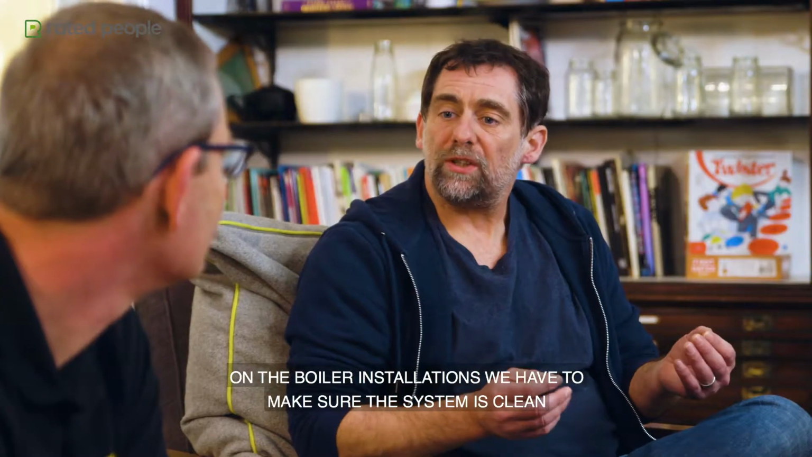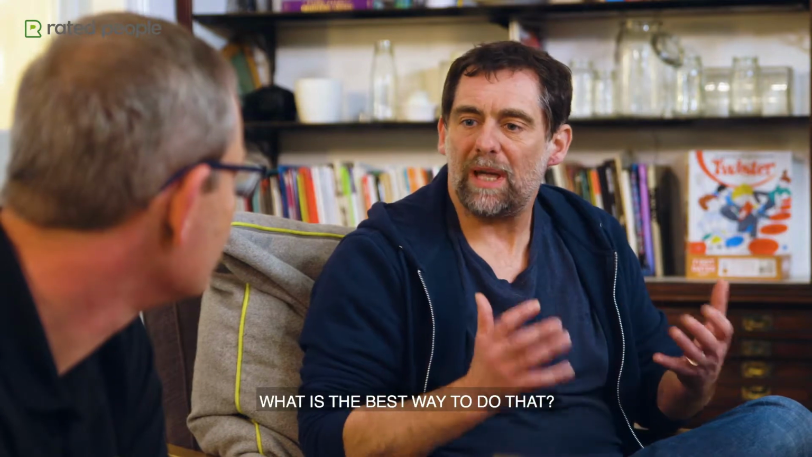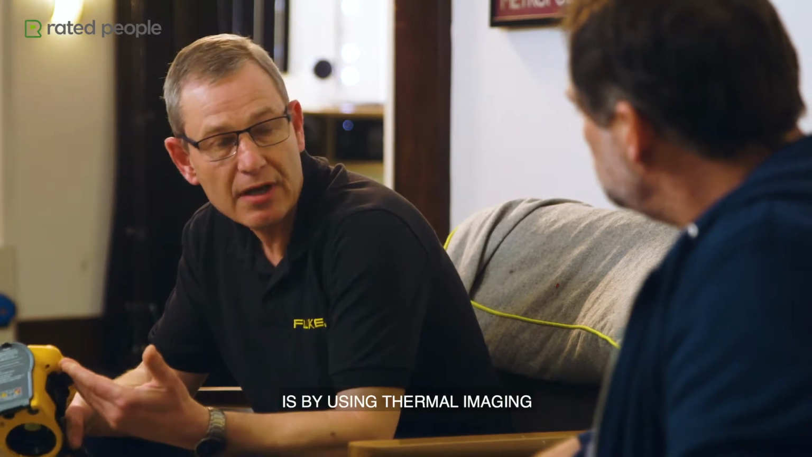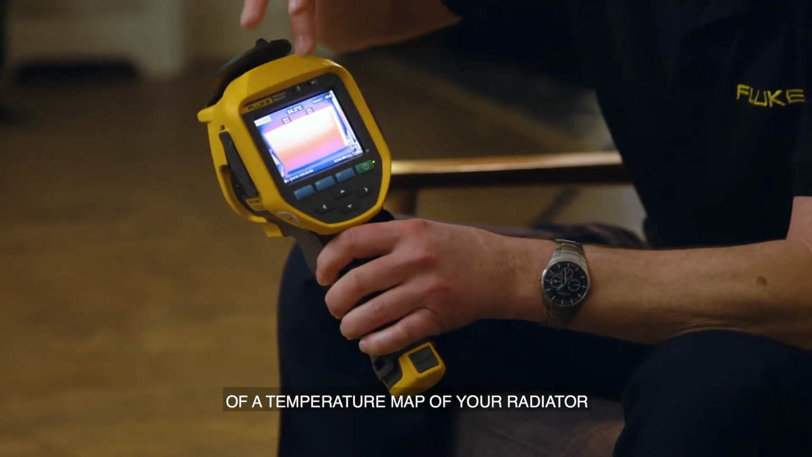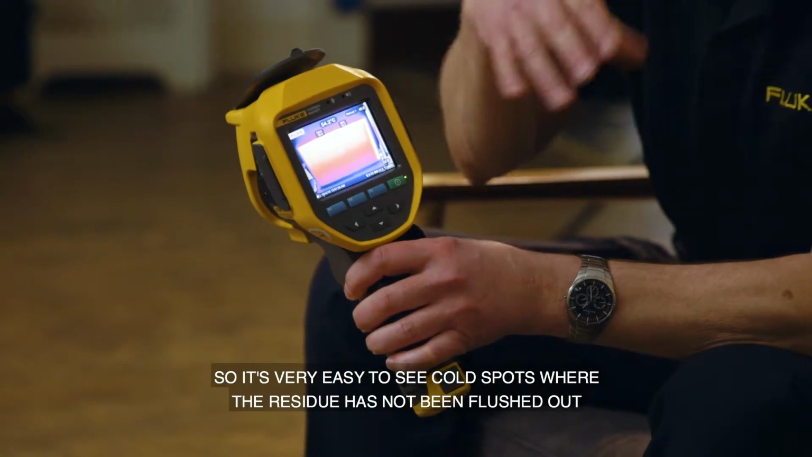On new boiler installations, we have to make sure the system is clean. What is the best way to do that? The best way to verify that you have successfully cleaned the system is by using thermal imaging. Thermal imaging gives a very intuitive picture of a temperature map of your radiator. So it's very easy to see cold spots where the residue has not been flushed out.